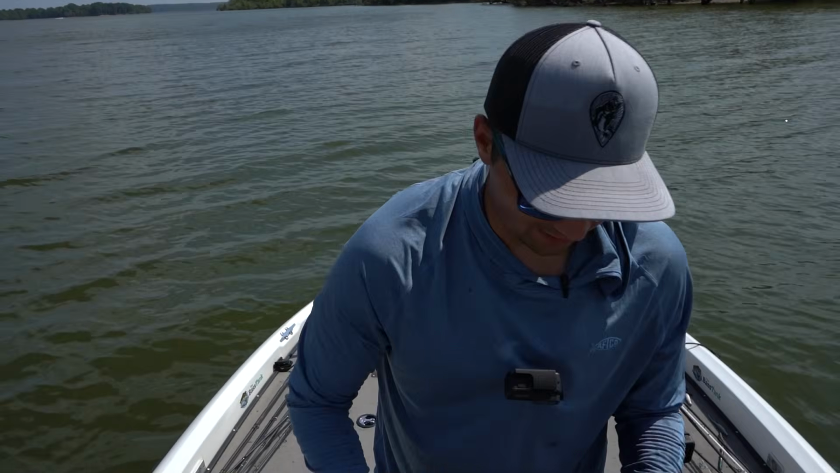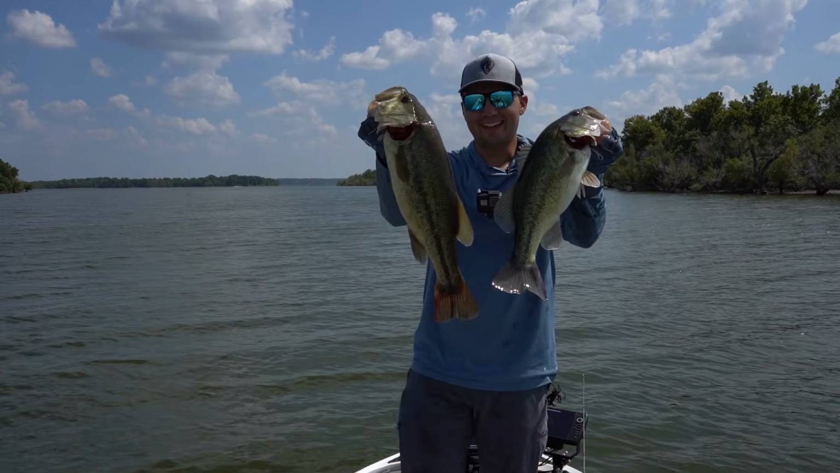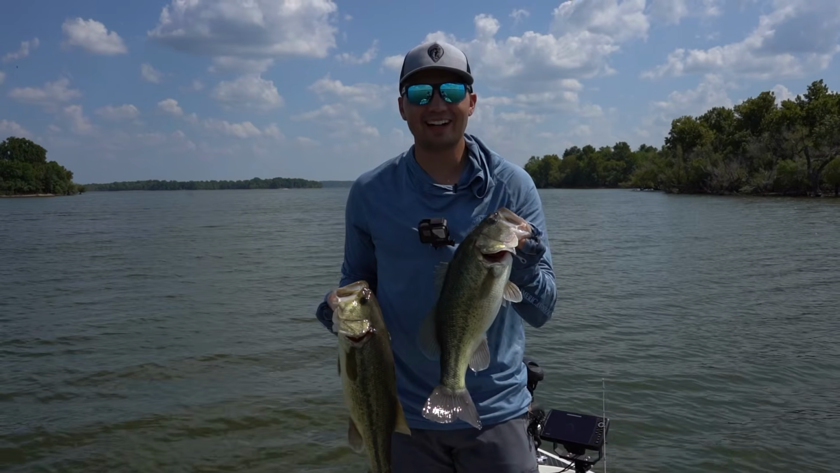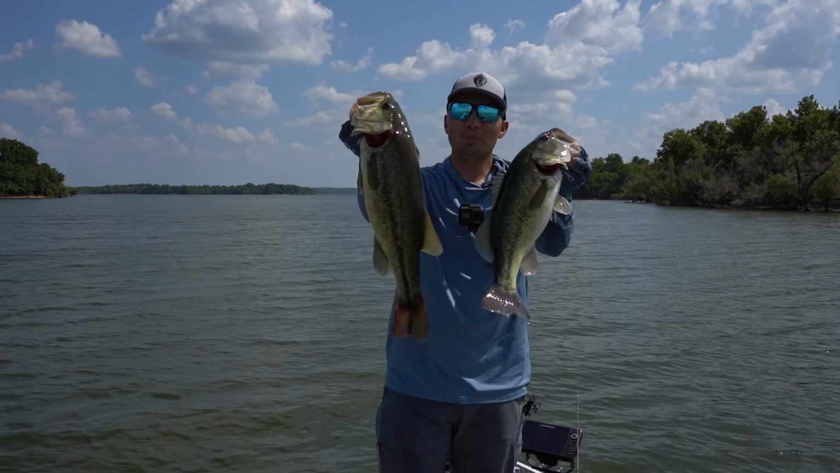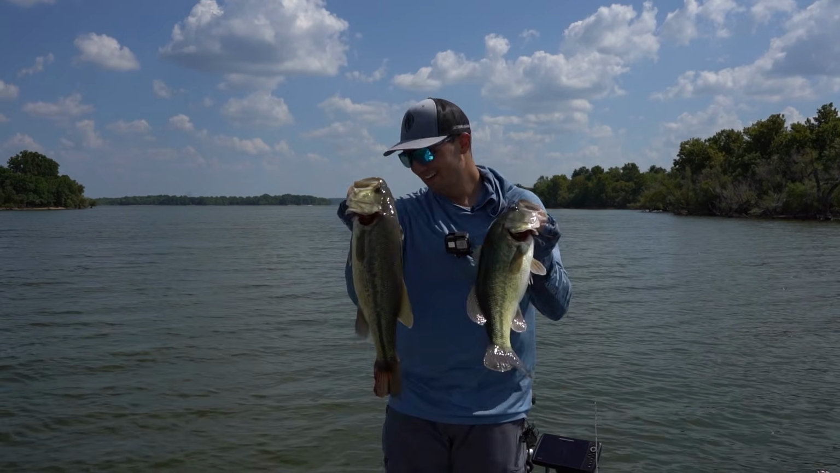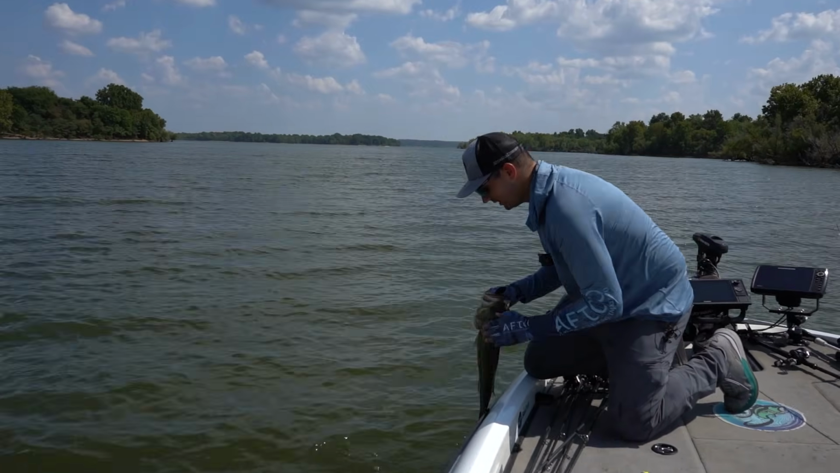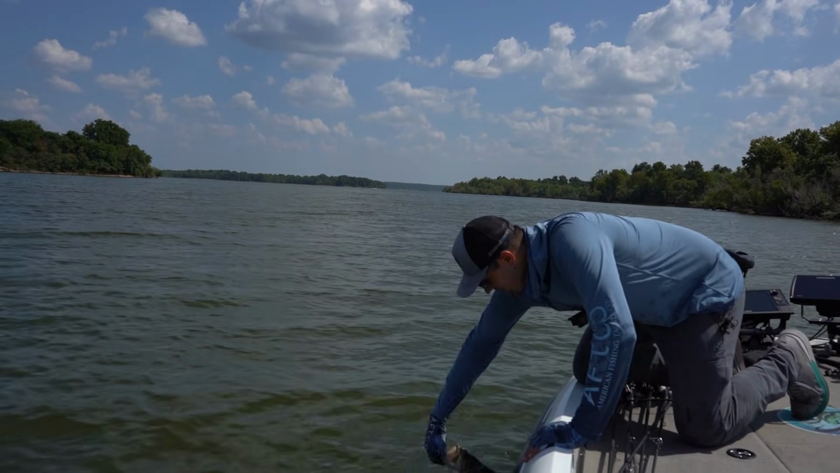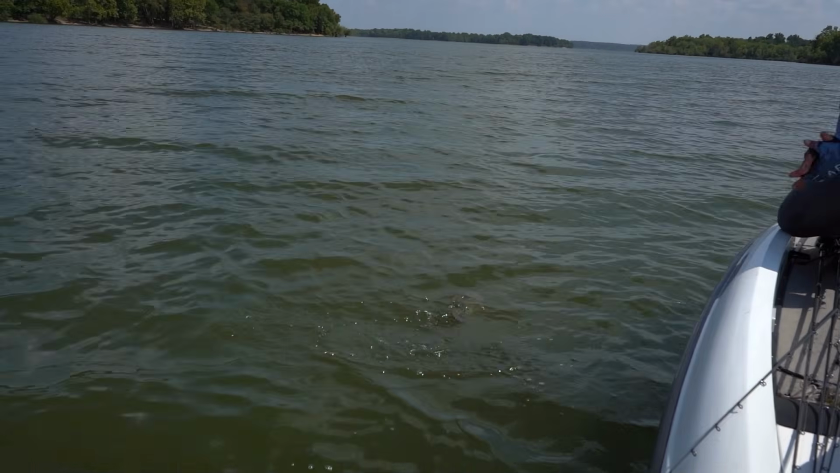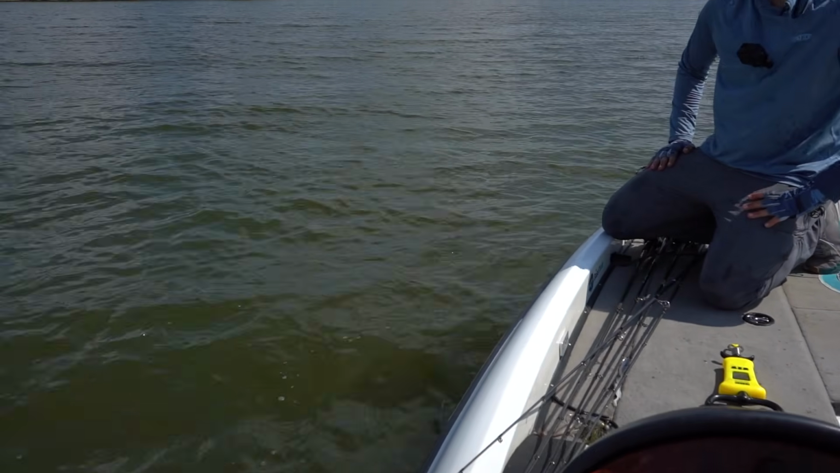Let's get our guy out of the live well real quick and let him get back into the lake. Oh, there we go, guys. That is the way to end a Catch 15 challenge in style. Doubled up on the last cast to go over 15 pounds. You can't beat that. Let's get these fish back down in the lake. Get the little guy back in there first, then we'll get the big guy. There we go. They're both back after it, back down to that school.